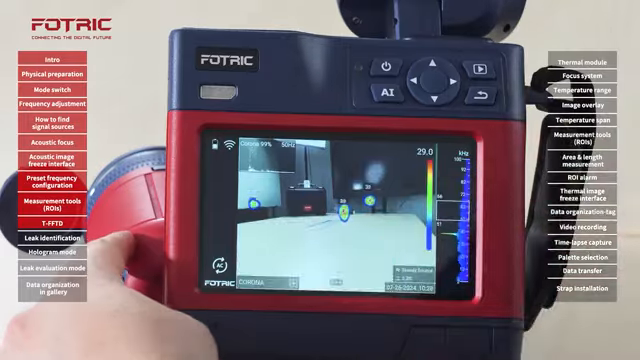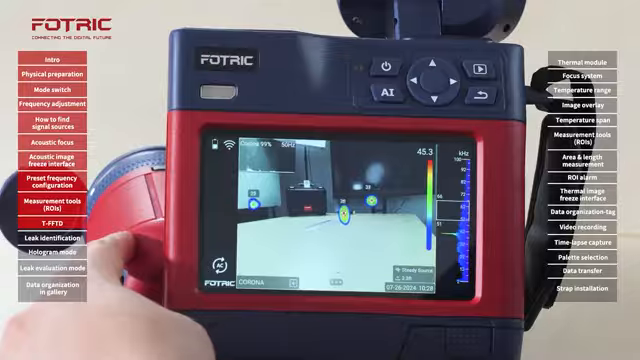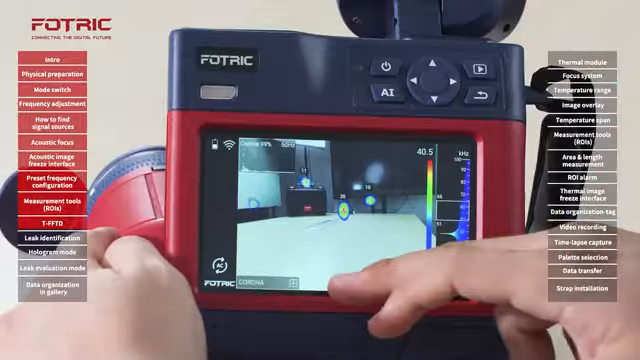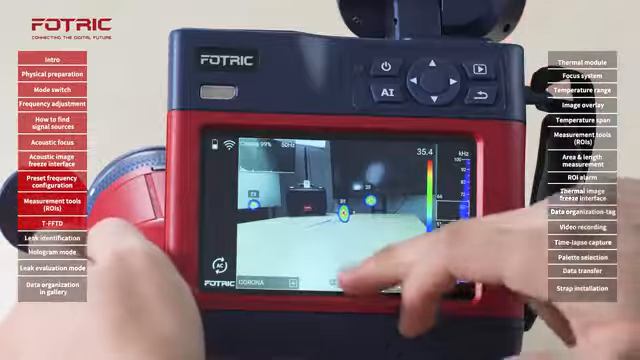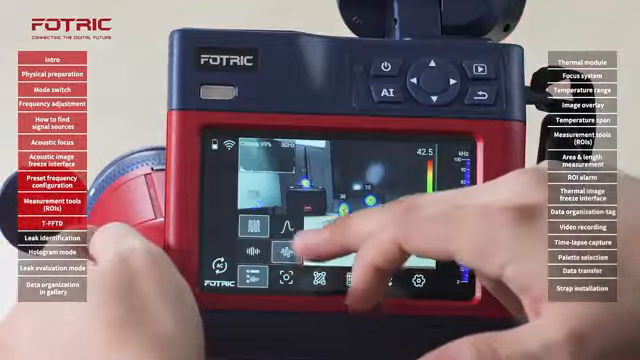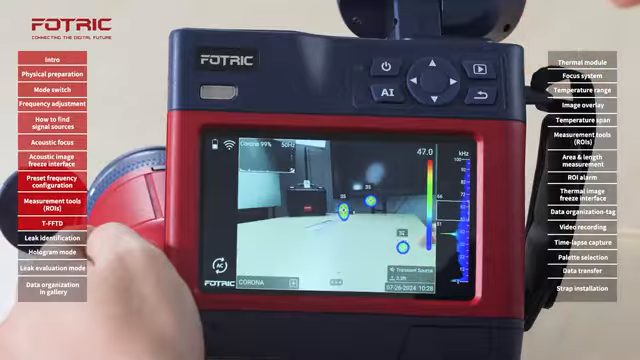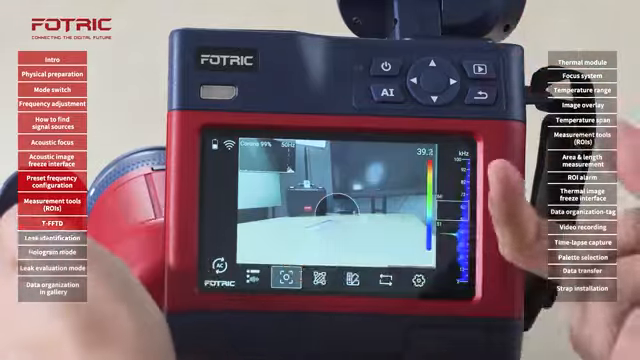A brief signal can be overlooked, and I might have missed it, or I might think that it is just a reflection. Once again, this is a mode that is recommended when you're doing a general scan. Once you see something, let's say right here, once you identify something, you can circle back and analyze further using, for instance, the focus mode.